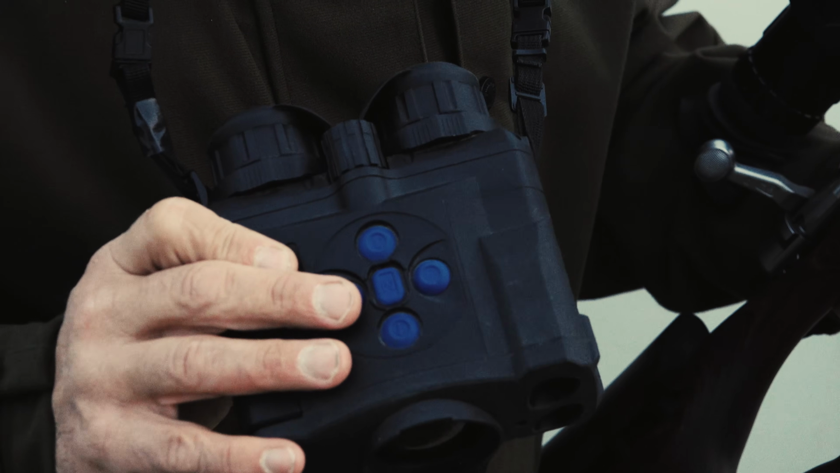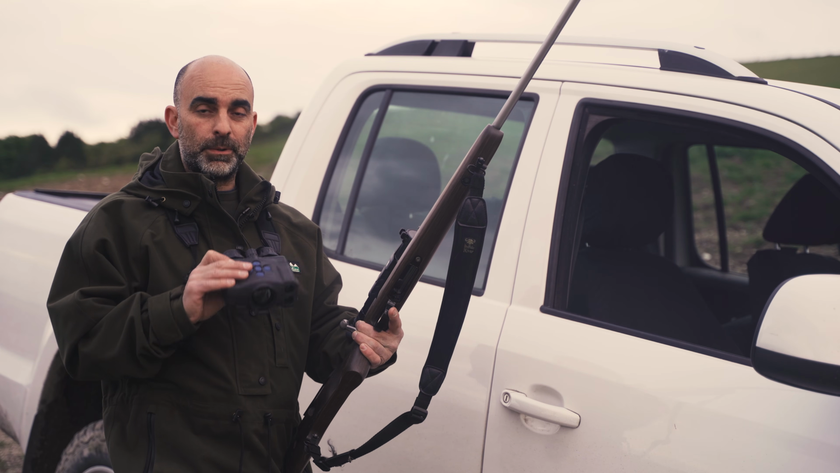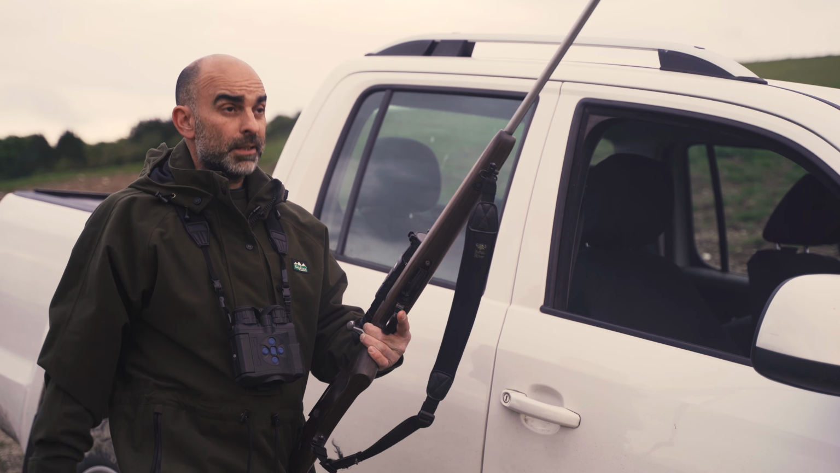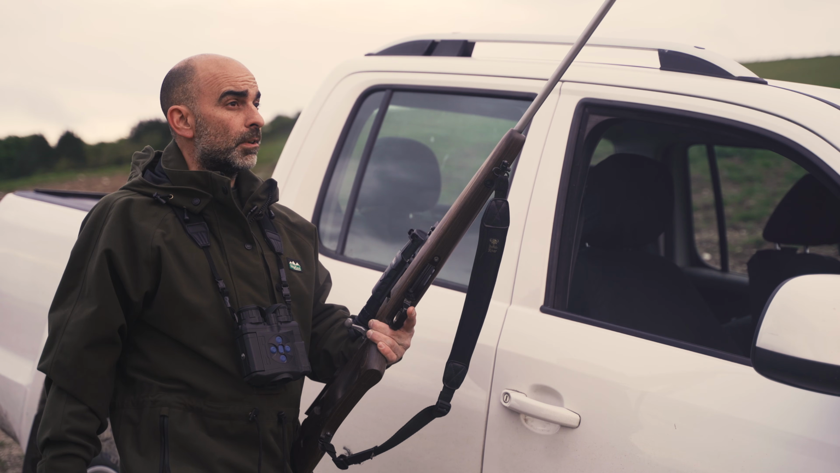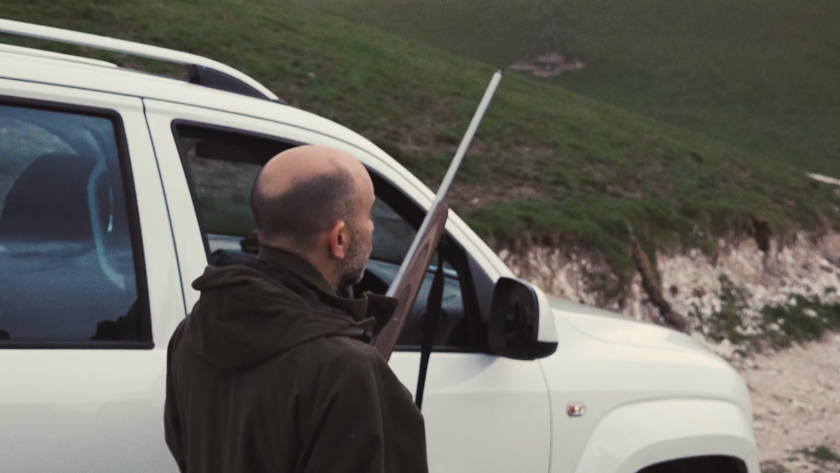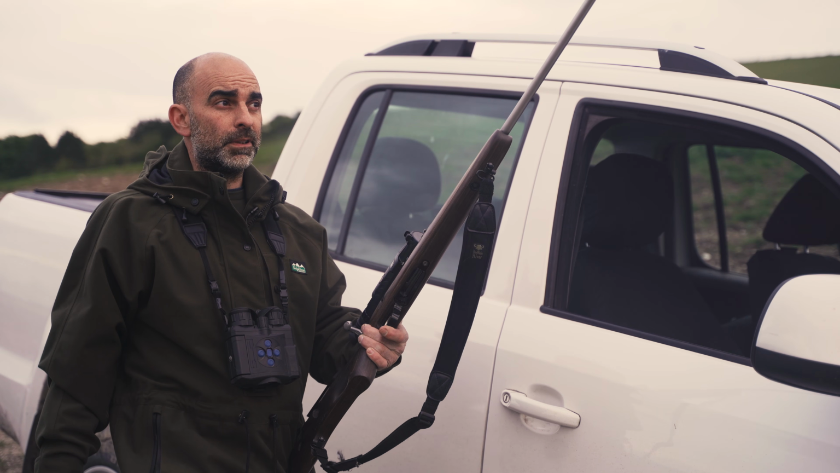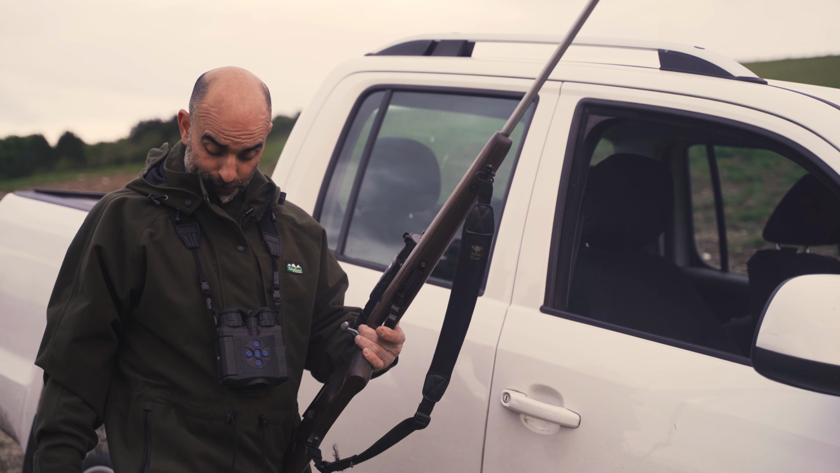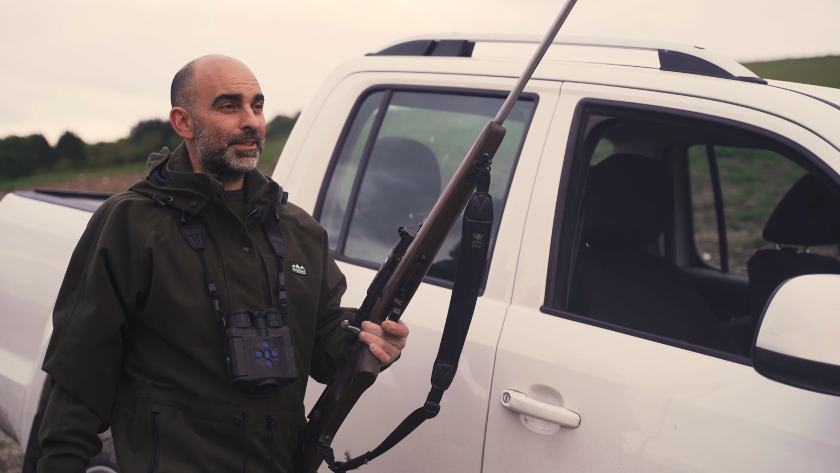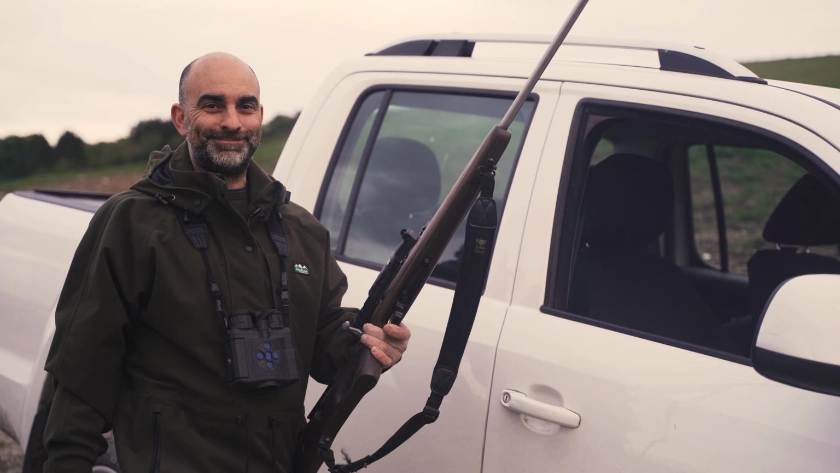This is the Pro. These are really sharp, very good, and they've got the built-in laser rangefinder as well, very handy at night. And it's just starting to get dark, so I'm going to head out in the mow. But we've got a few rain clouds coming in, so the weather forecast isn't particularly good for this evening, but I've got the good old Ridgeline smock on, so hopefully if it does get a bit wet then I won't.